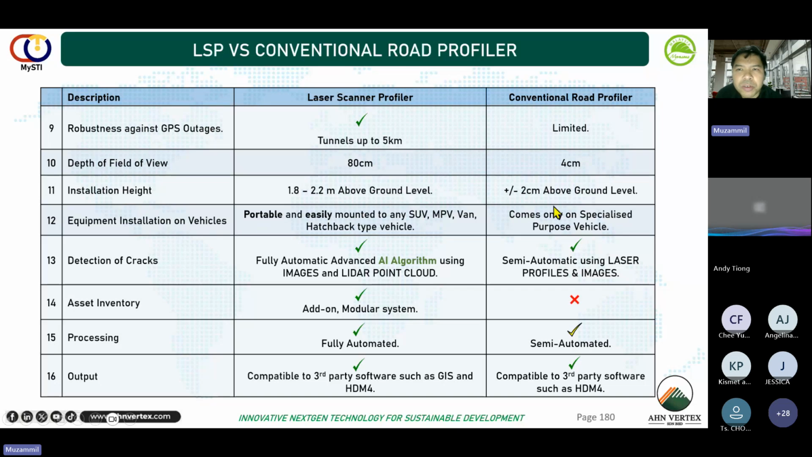Equipment installation of vehicles, it can be installed on any SUV, any van, any MPV. As I said, in Asian Vertex, we install it on Arus. We can do it on any car, but we choose Arus. But for the conventional profiler, it usually comes from the supplier in a specialized purpose vehicle, SPV. Because the wiring can be complicated and the sensor can be really heavy, so we have to put it on a big vehicle.